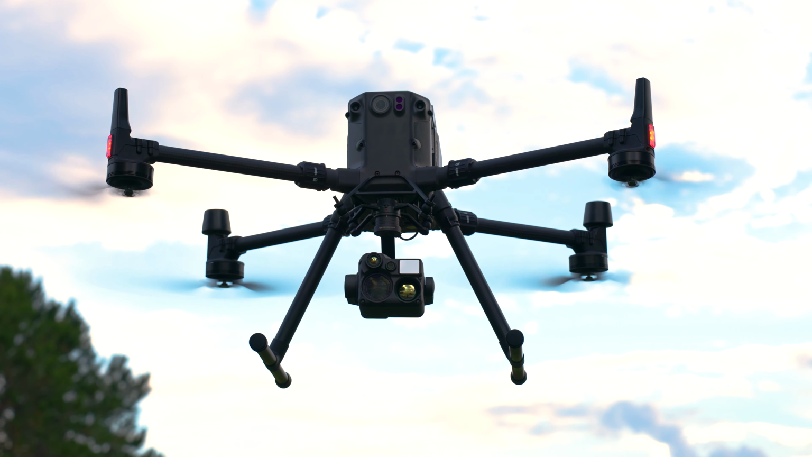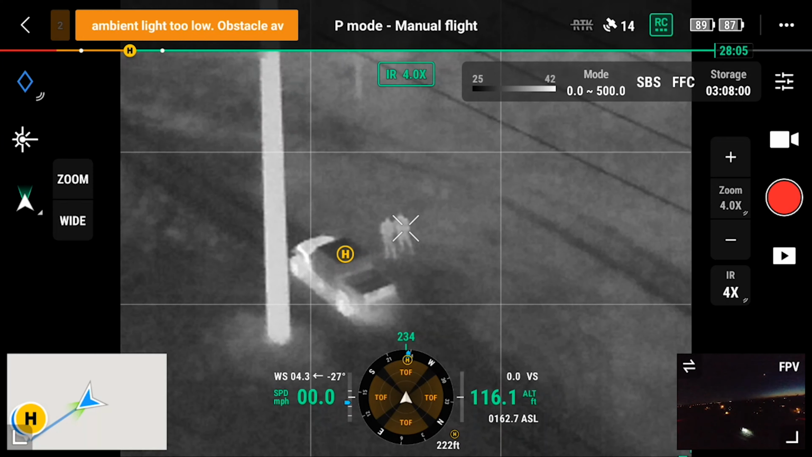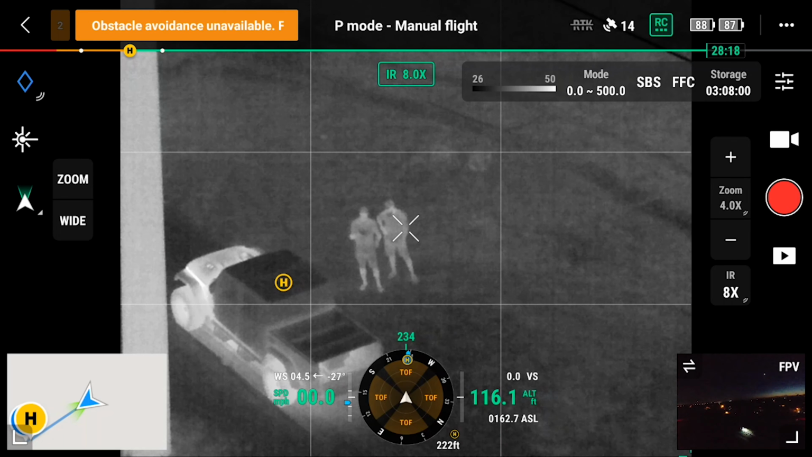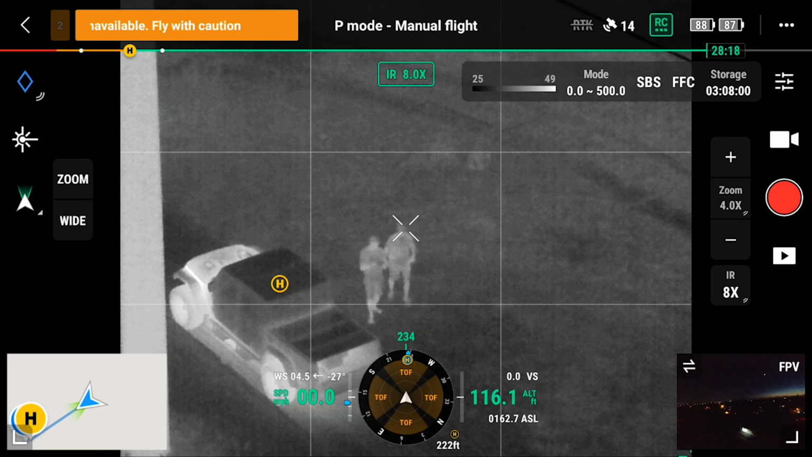And I got a chance to test both of them, and I have to say I'm pretty impressed with what I've seen. So we went out to the power lines where there was really little to no light. There was pretty much no light. The only light being generated was when I flipped on my trail lights from my Jeep. But this is a prime use case situation.